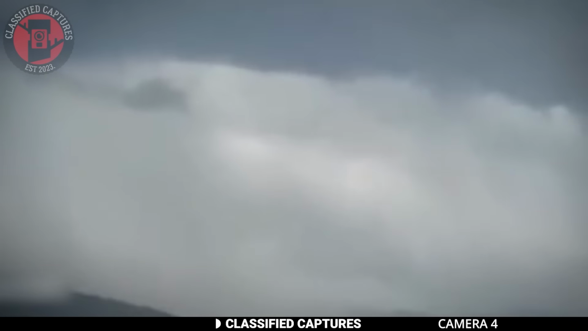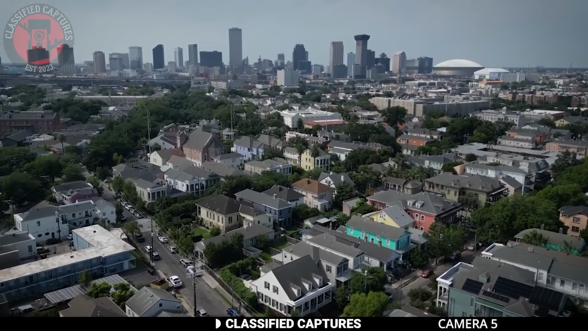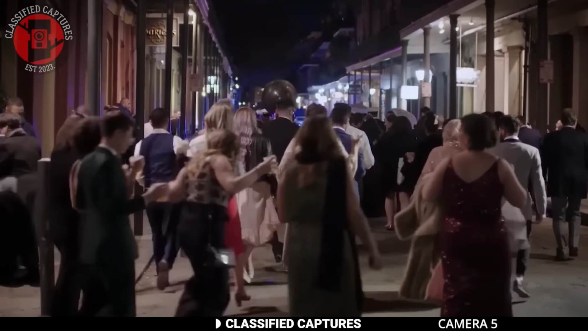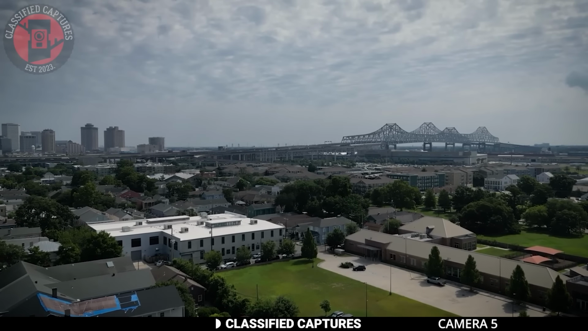When I hear New Orleans, the first thing that comes to mind is vampires. There's always been this long-standing belief that they walk among us, and if they do, New Orleans seems to be one of their favorite places to reside.